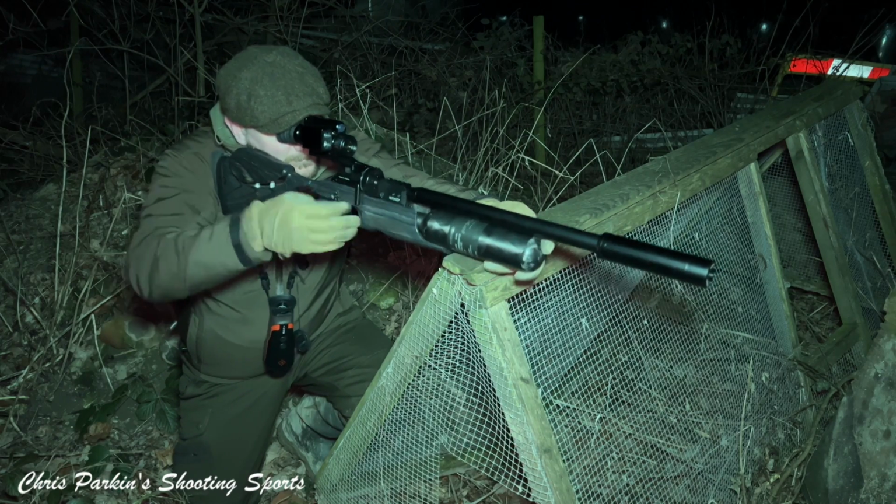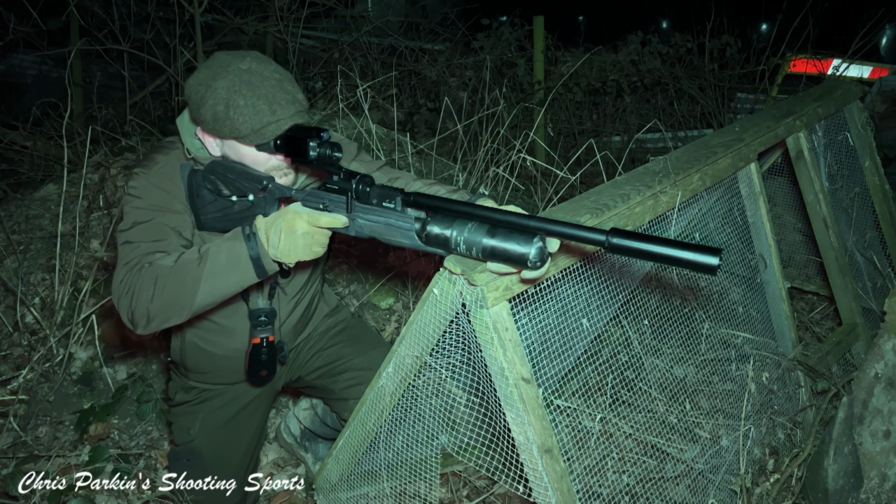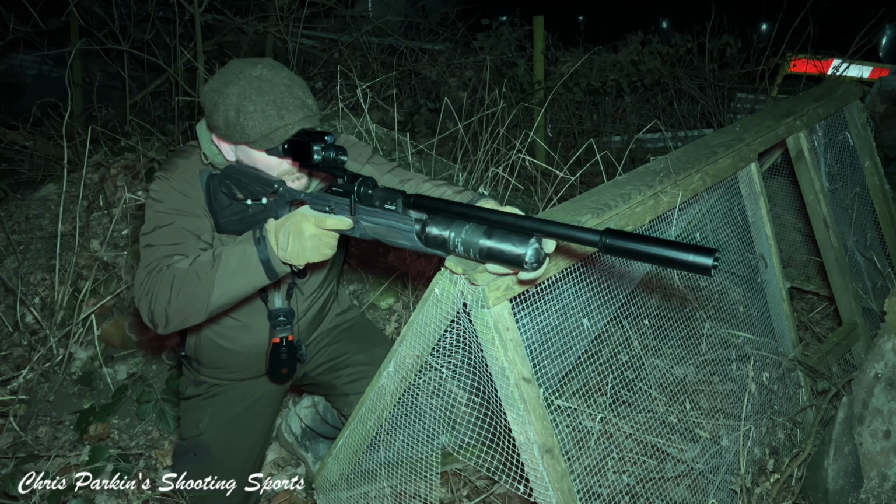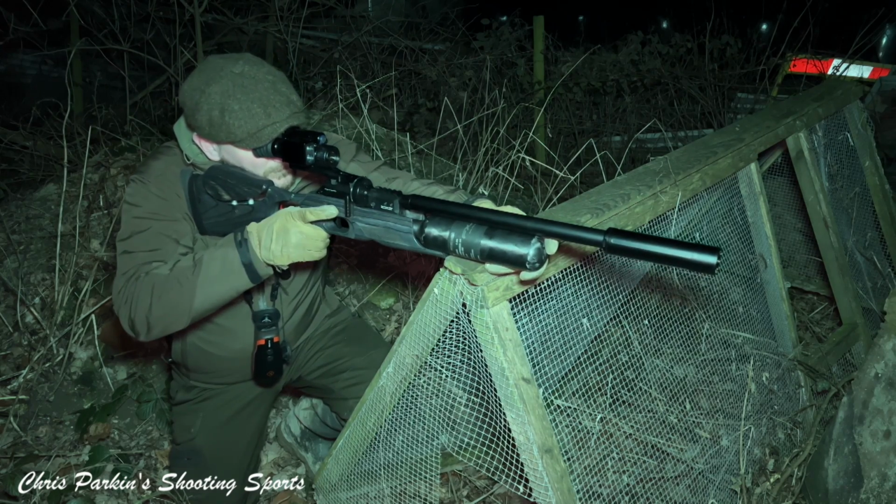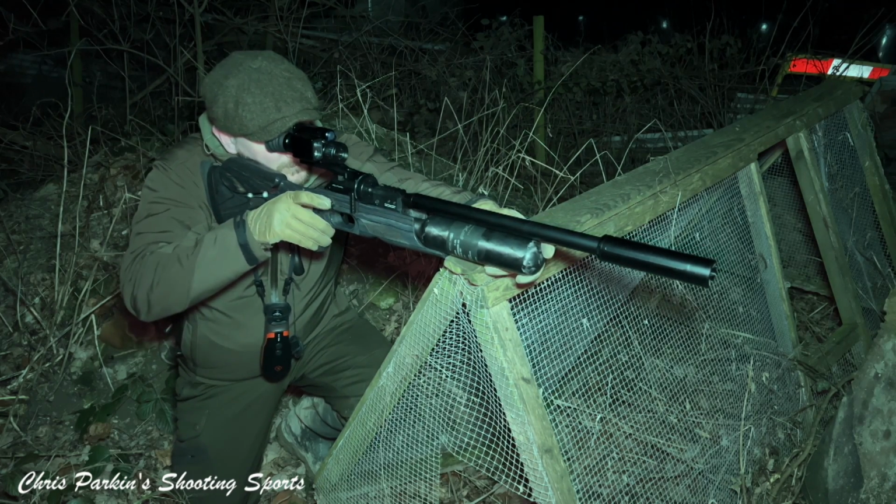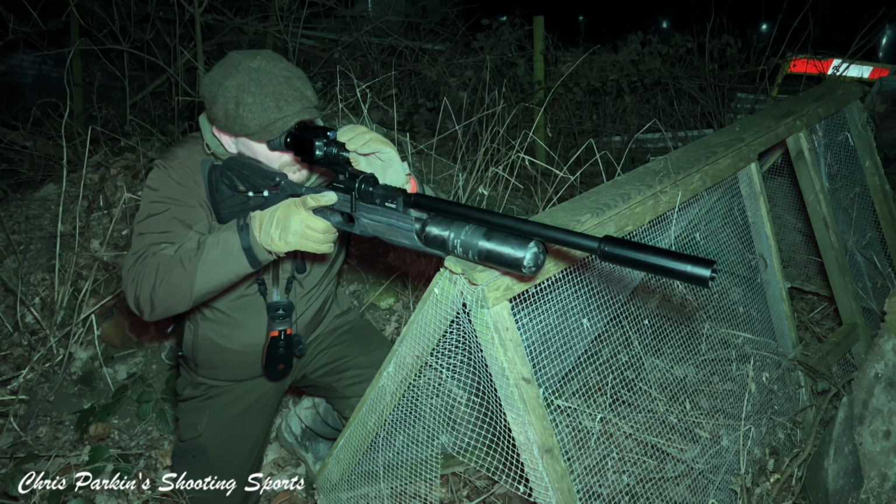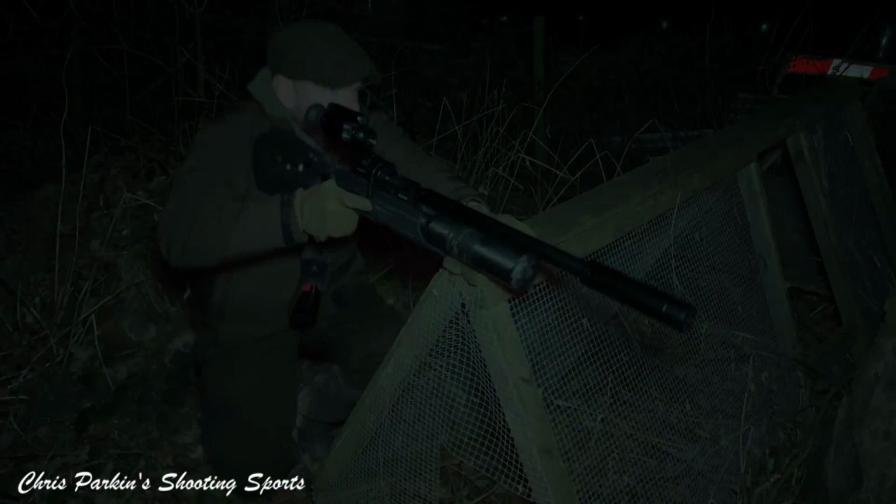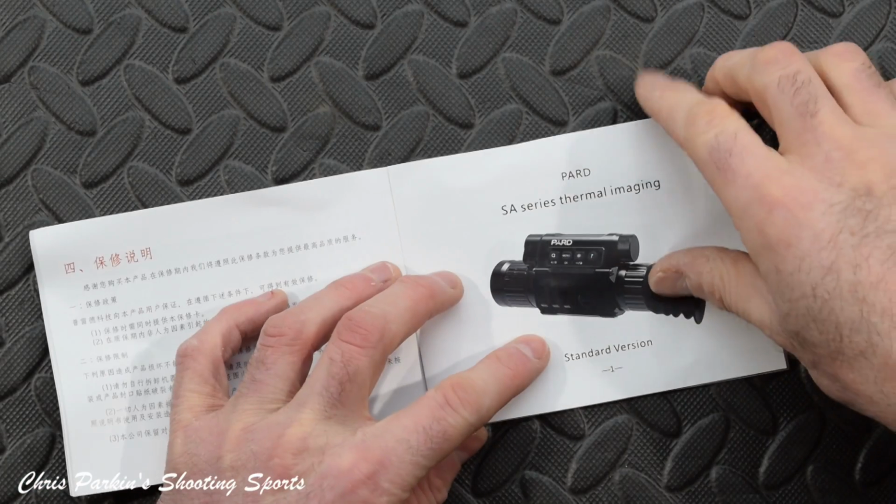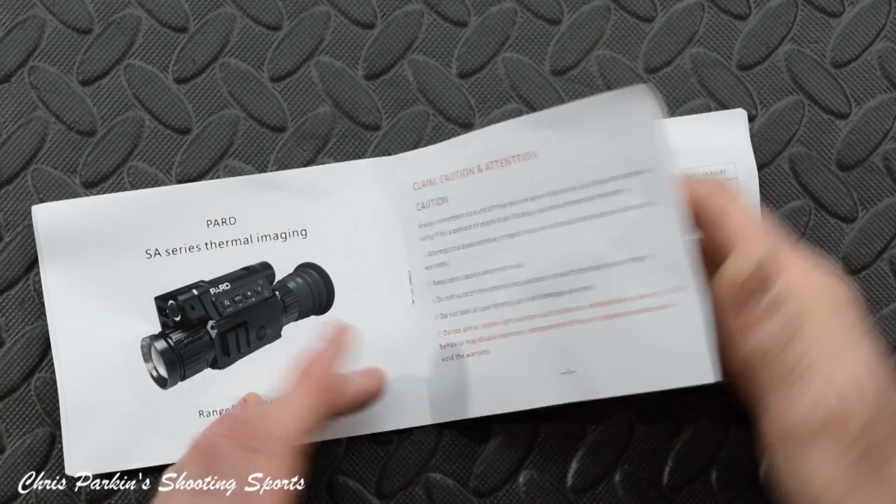Eyepiece resolution is 1024 by 768 pixels. Field of view on the internal screen is 19.5 degrees wide by 14.7 high. There are 5 interchangeable reticle types and human detection range is rated at 700 metres with 1000 metres for a vehicle. Dimensions of 147 by 51 by 65.5mm are very compact, which is appreciable on small rimfires and air rifles especially. Overall weight is 330 grams.